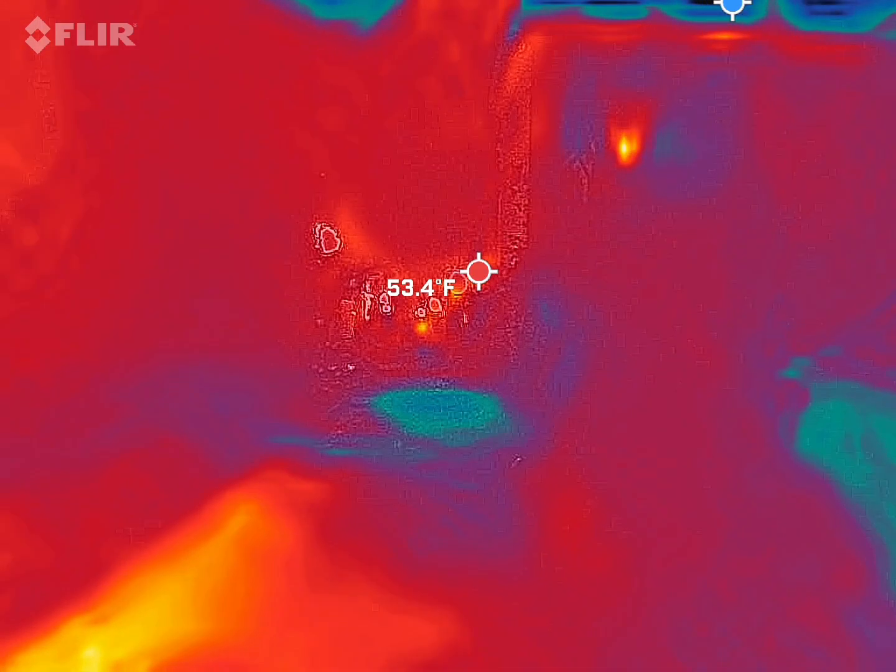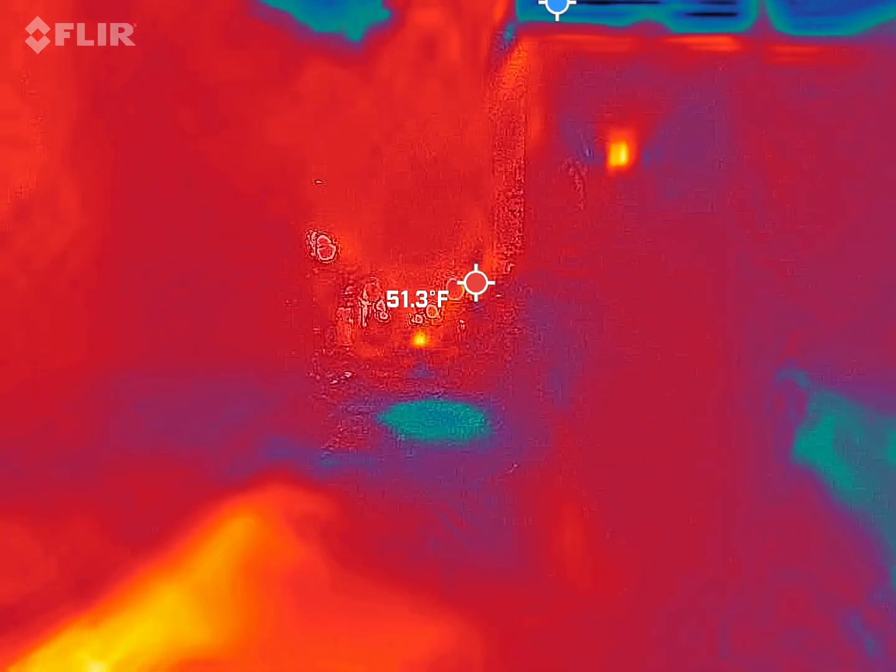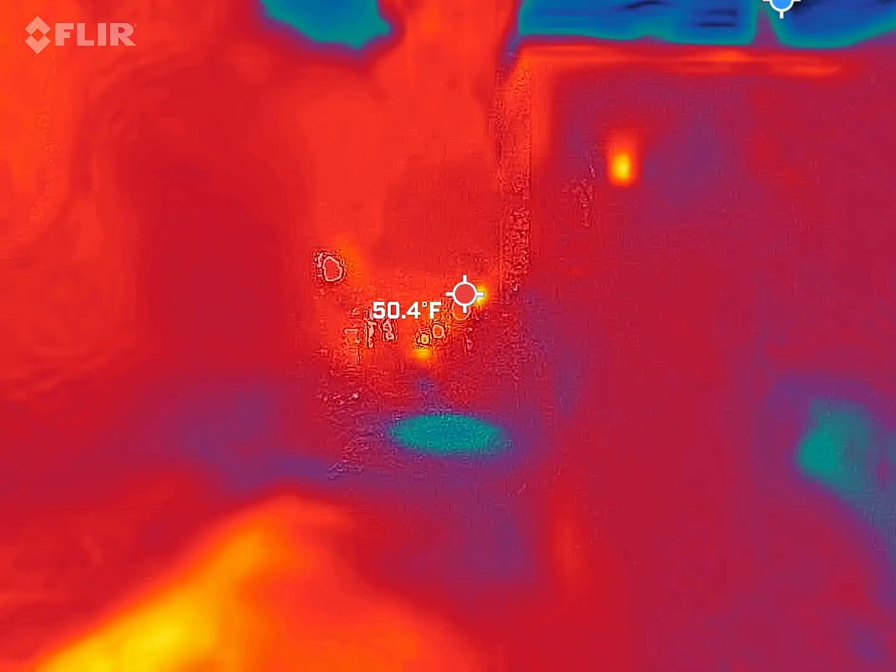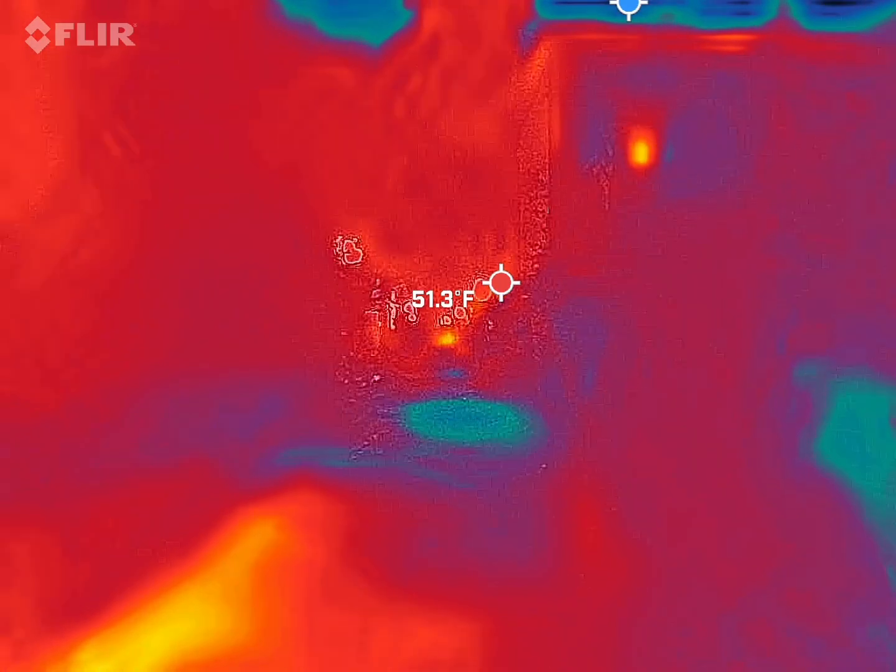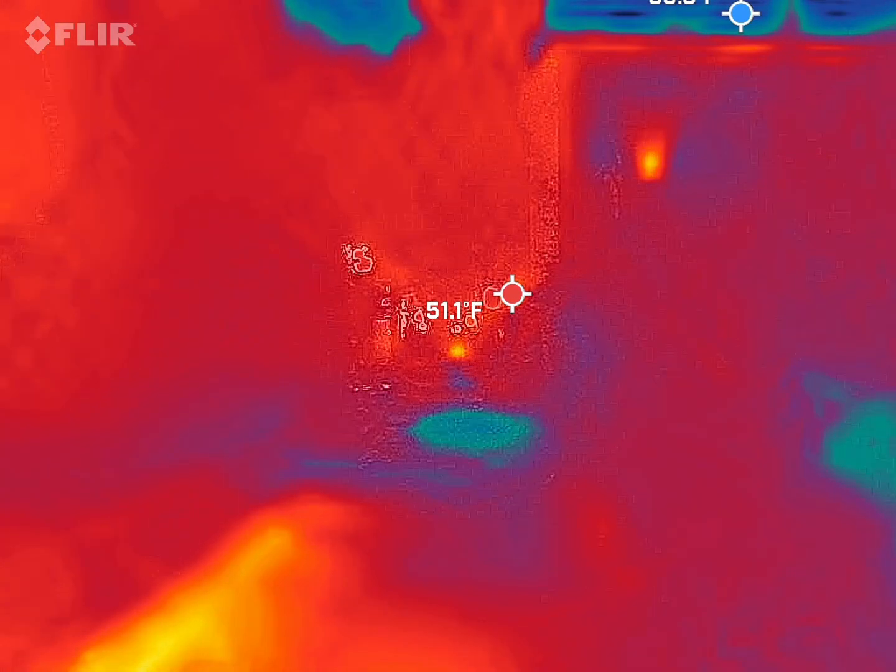Unfortunately, that damn air conditioner is super loud. Yeah, it scared me. I was like, oh shit, what is that? She had complete silence until that thing showed up. I figured I'd also give her a chance to play with that thermal for just a minute.